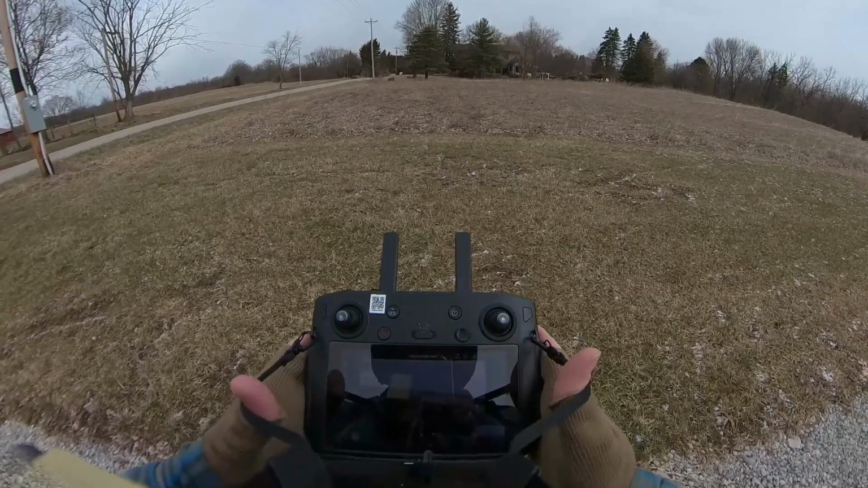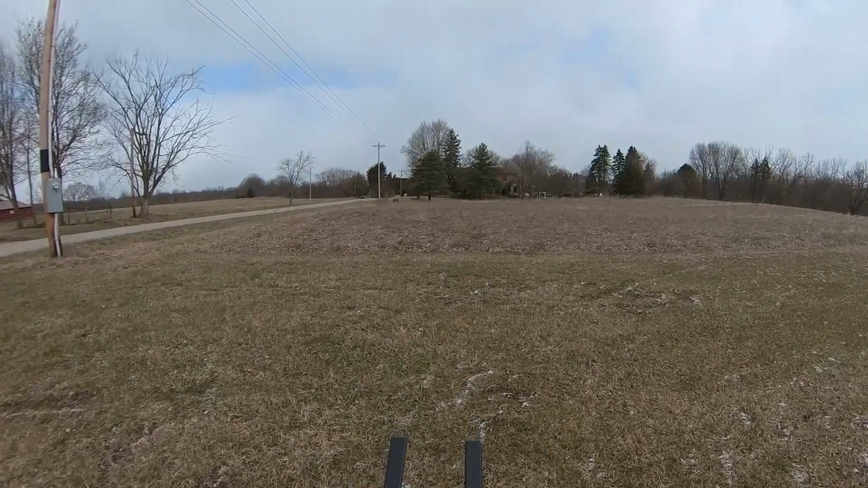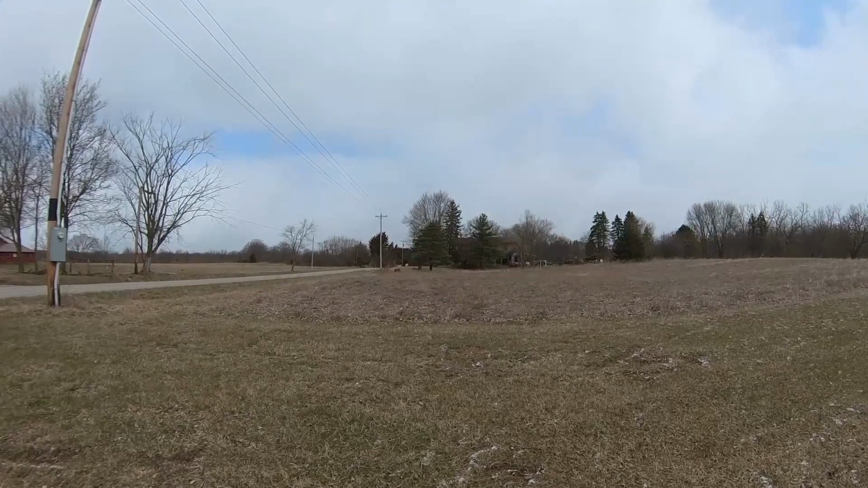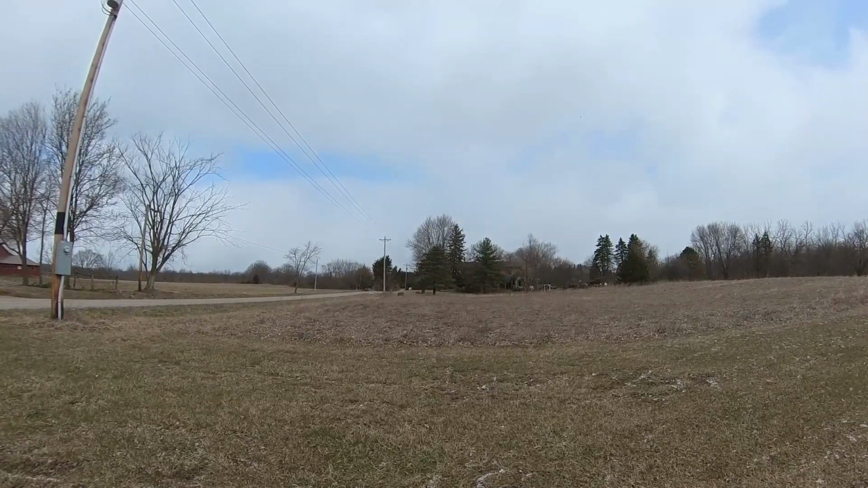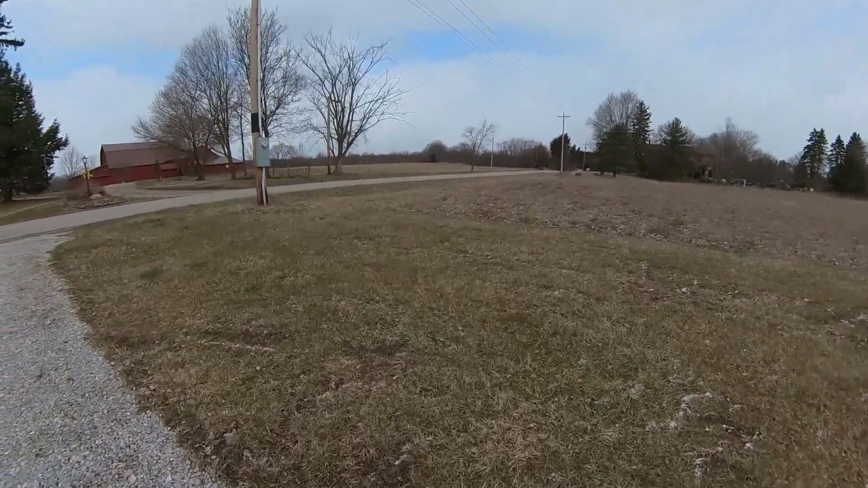Wish it was a little less windy today. I got high wind velocity. 15-mile-an-hour winds. Caution. Arrived at start point. Starting task. So now it's calibrating.